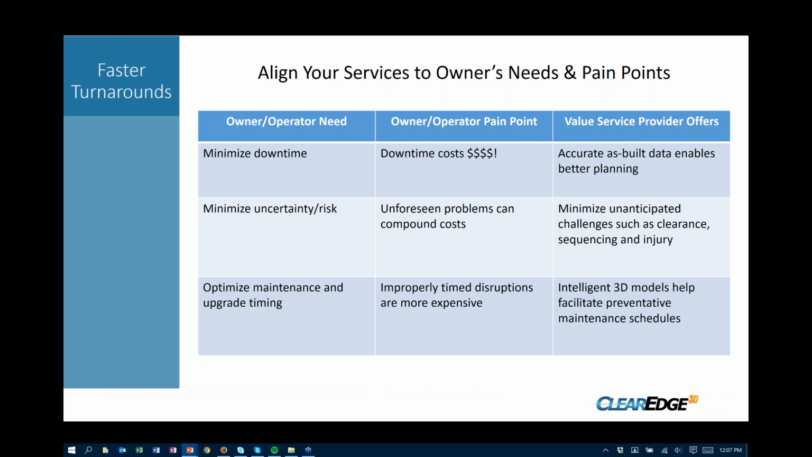All right, so let me set the context real quick for the two presentations today. I'm assuming that most of you in the audience are very familiar with laser scanning and the value proposition that it has for people. And so what I'd really like for you to get out of this webinar, one of the main points, is how to better align your services to plant owners' needs, and basically how to sell your services better into those environments, and how to help plant owners understand the value that laser scanning can bring to what they do.